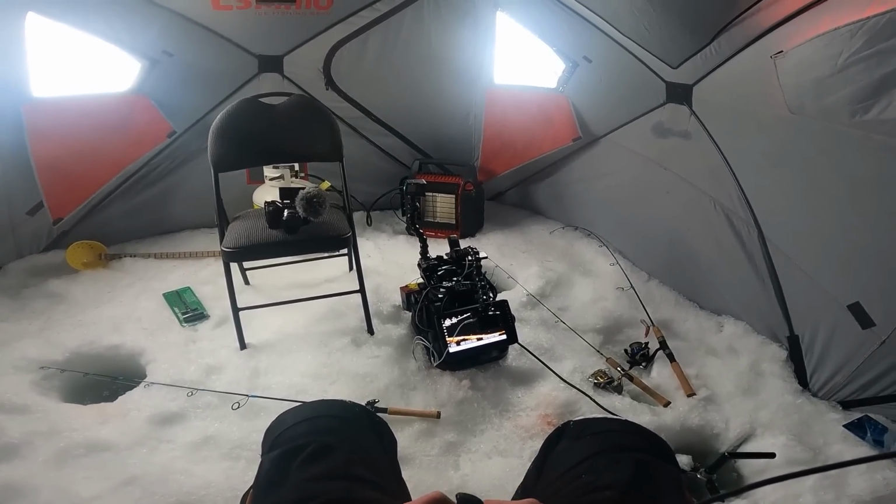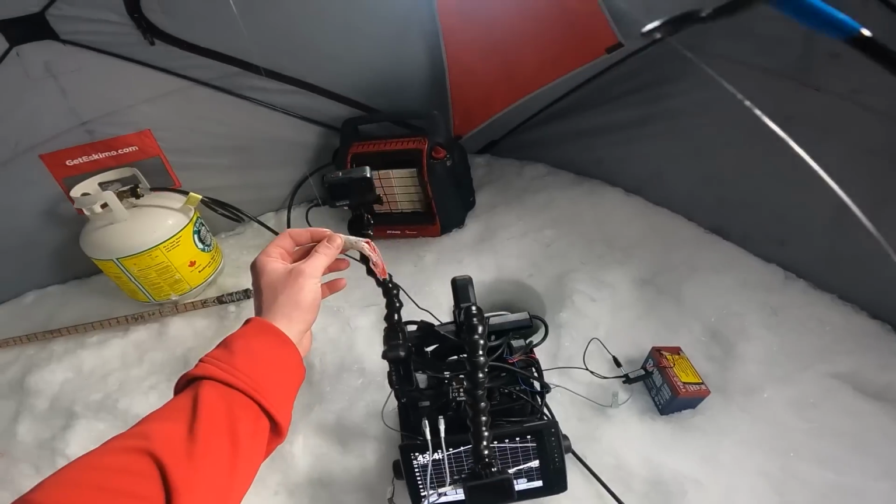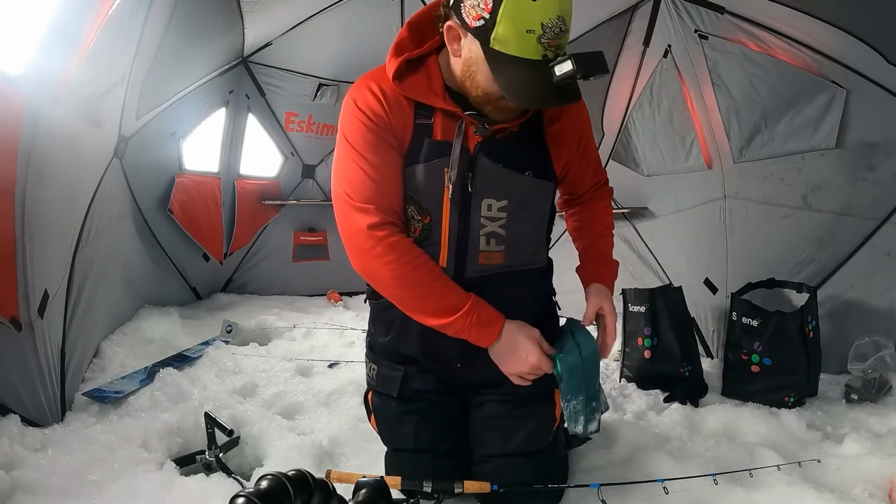Man, that was a fat fish. So I ran out of all my Send It Outdoors tubes. I'm going to have to hit the boys up. But the bait that caught that fish right here, straight king bleeding bait. These tubes are so hard to find. This is my very last one. That's what got it done.